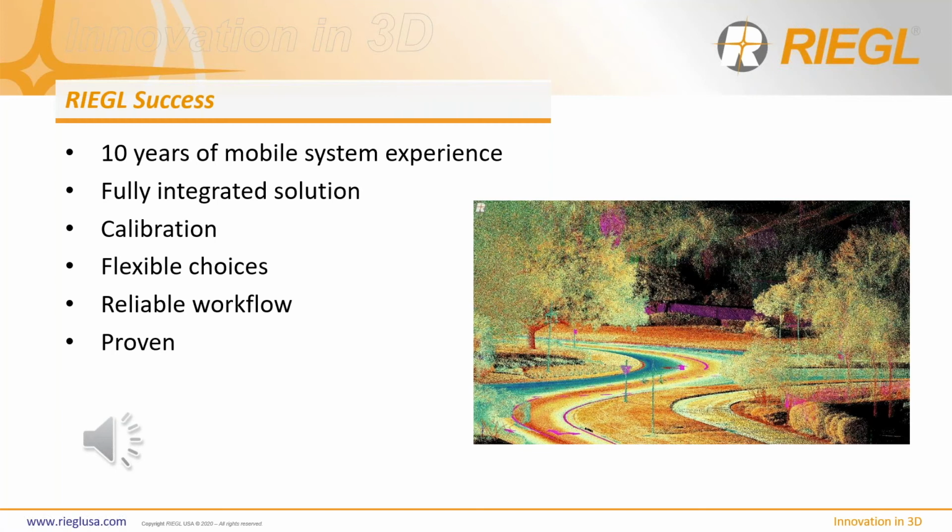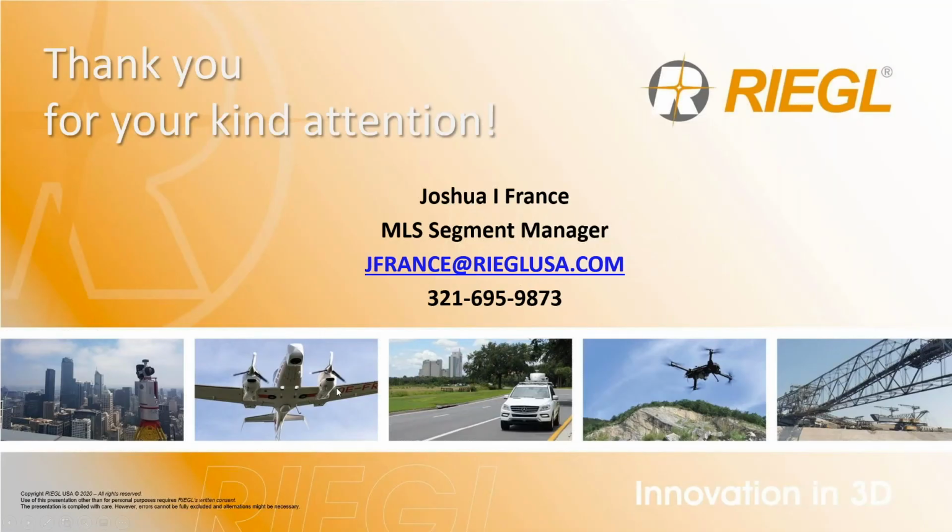So, in concluding, I will add that if the past 10 years of mobile scanning with the VMX are any guide to the future, we can all agree that we are looking towards a very bright future for RIEGL mobile scanning systems in the next 10 years to come. So thank you, and I will take some questions now as we have about 5 minutes left before the half hour.